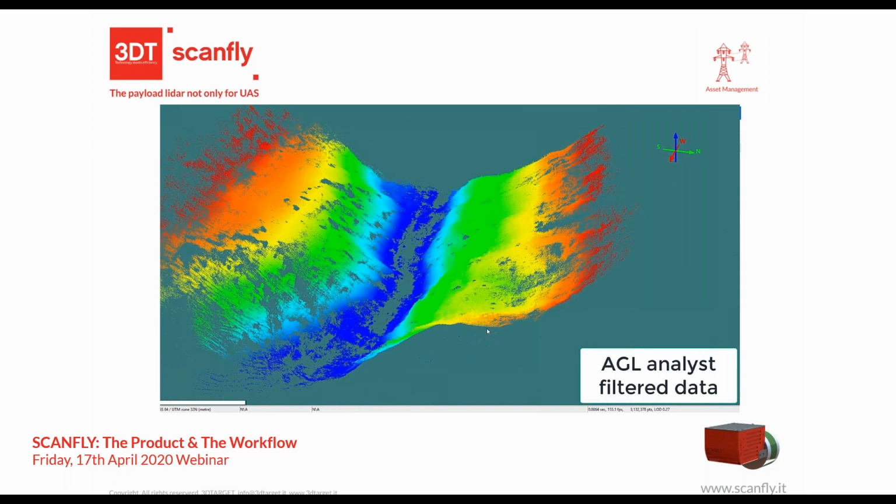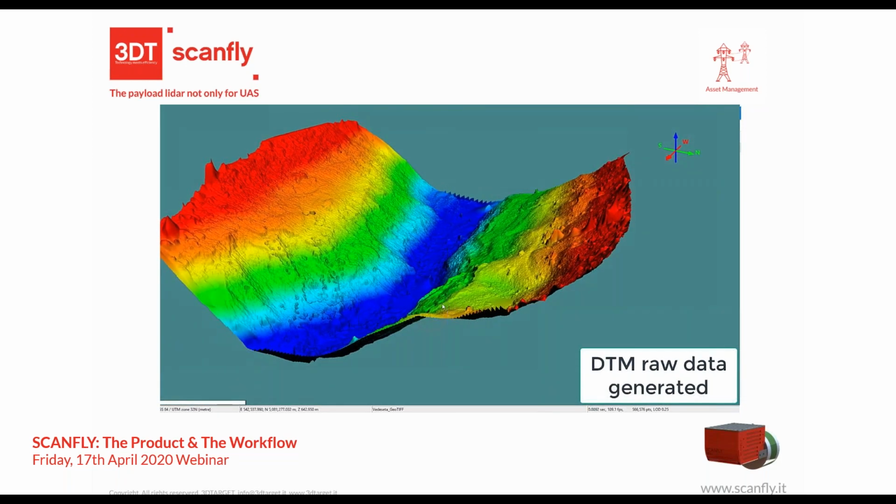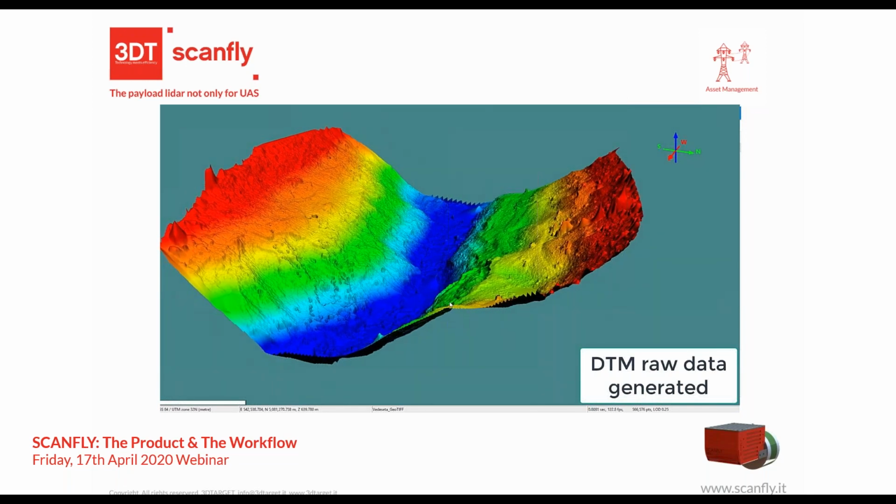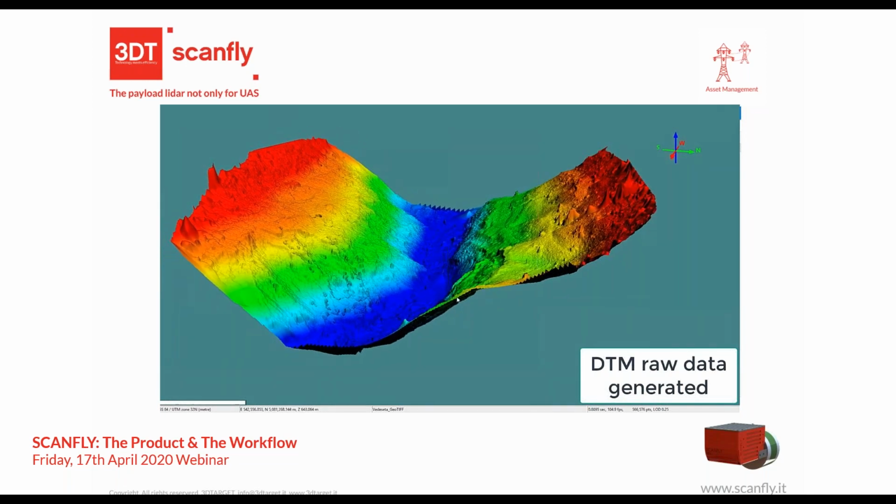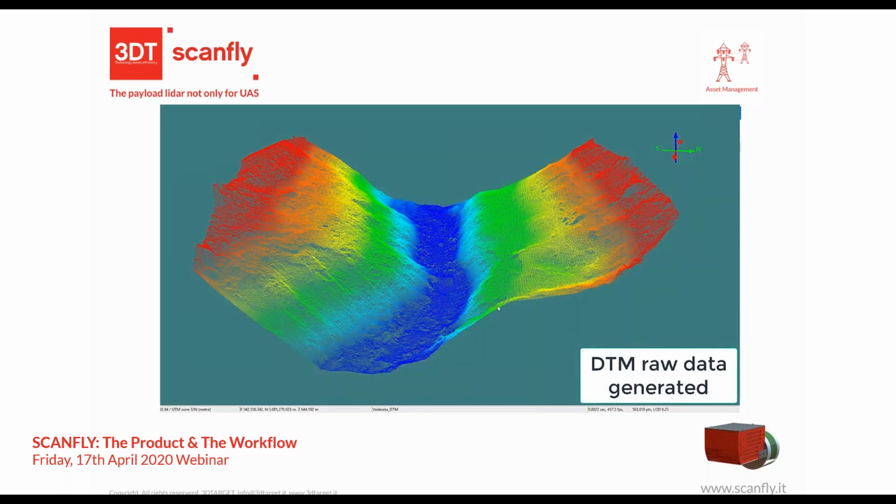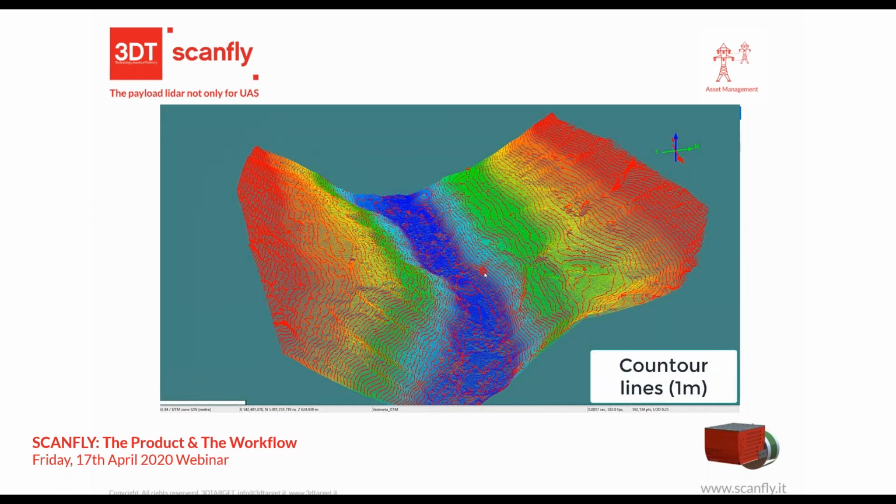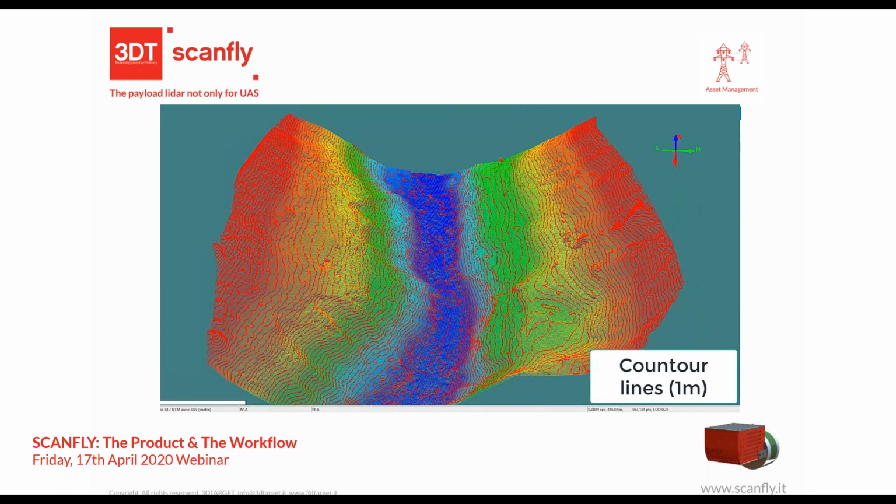So look at how many points, because of the dual return and multiple beam advantage. After that you can generate a triangulated mesh model, and you can export it to your CAD, or generate a cross section and so on.